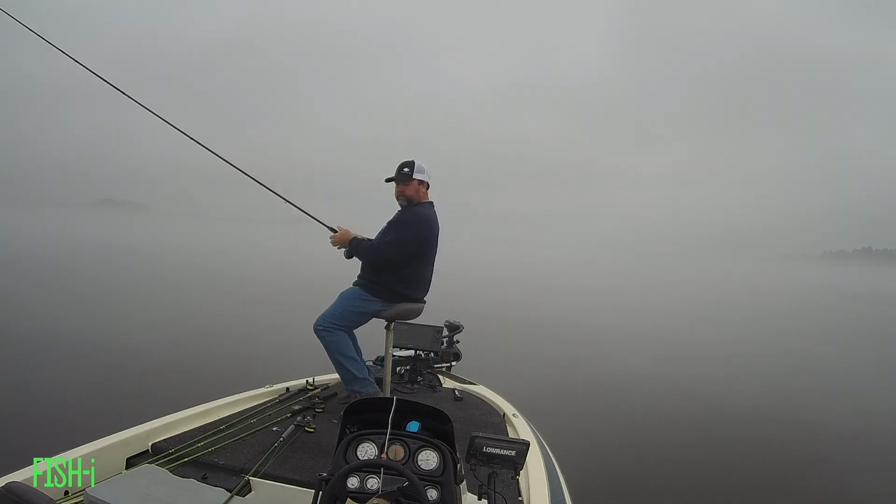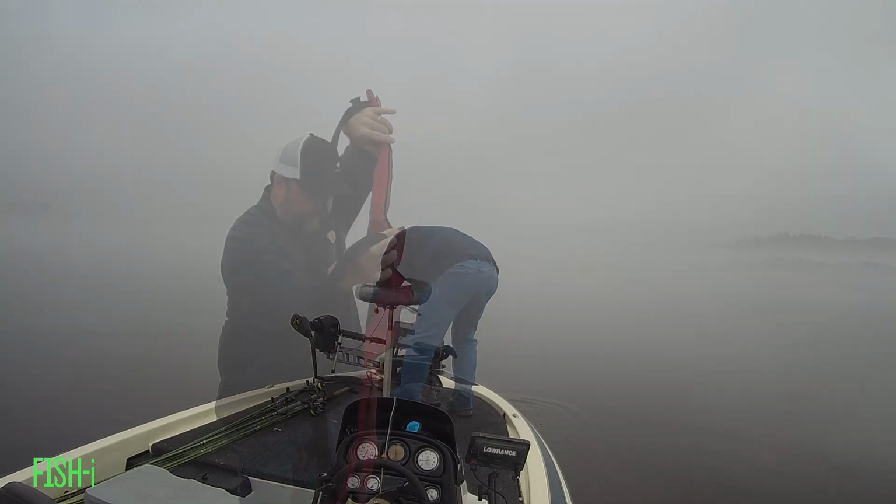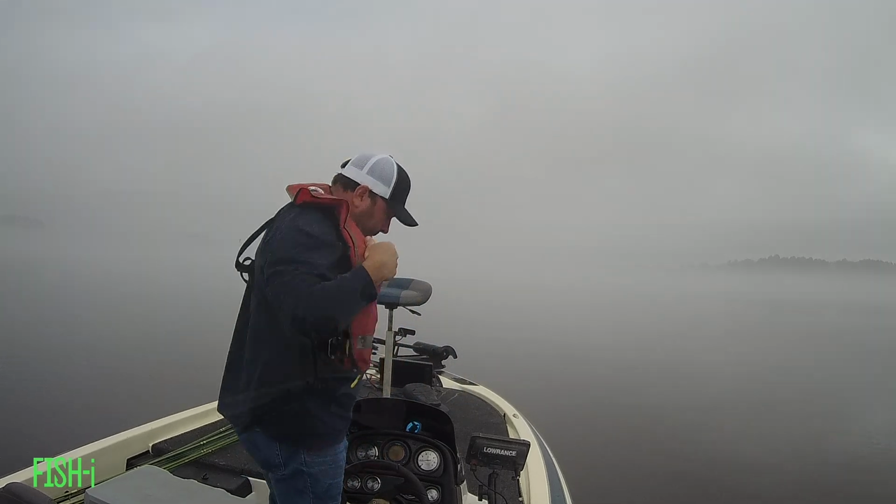Well, the fog's starting to break. I can see a couple hundred yards, so I decided I'm going to ease on up the lake a little ways. Hopefully they'll bite a little better up there.